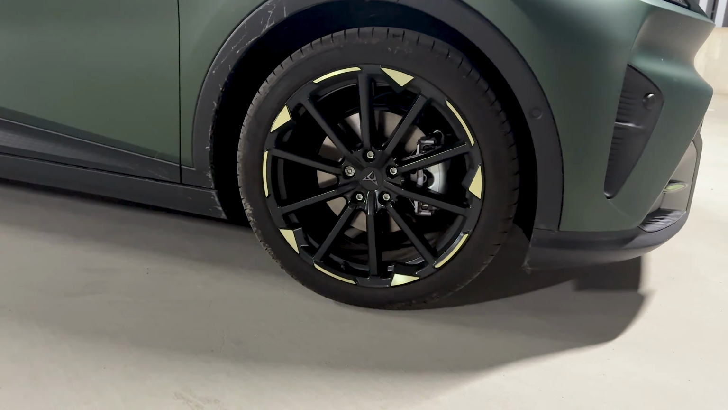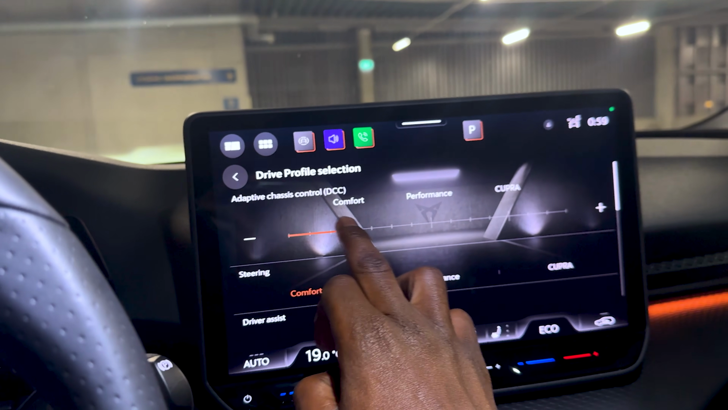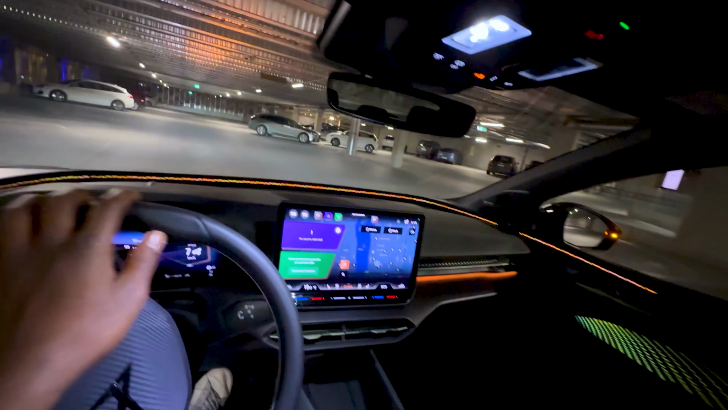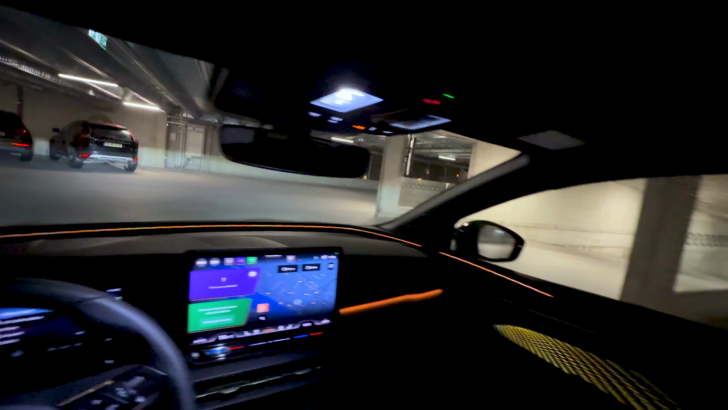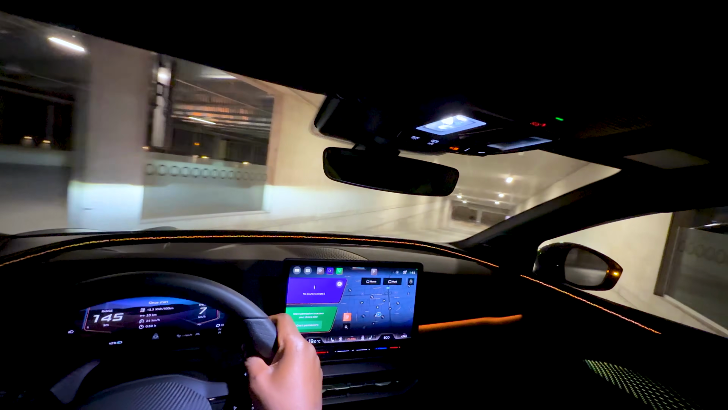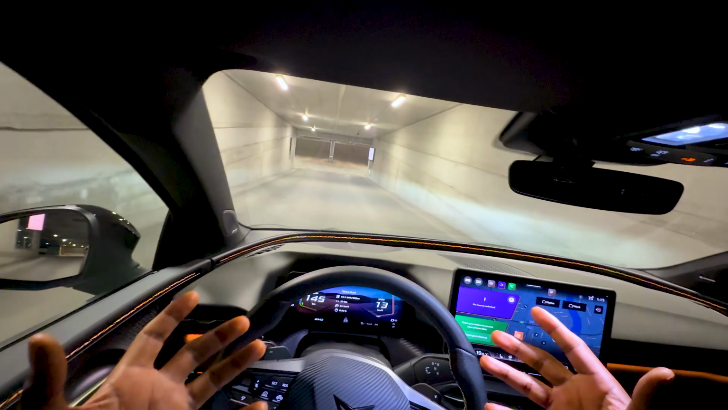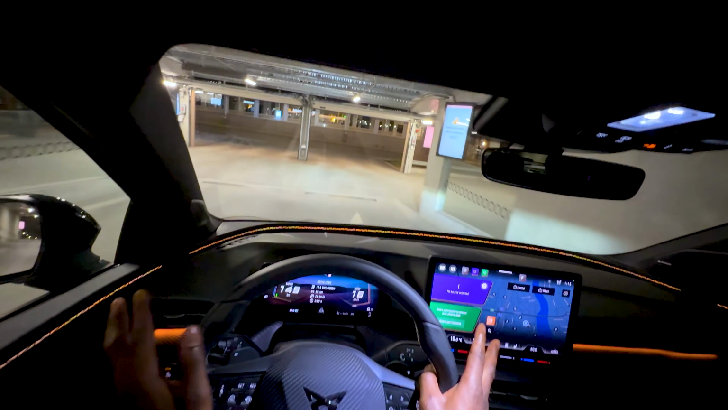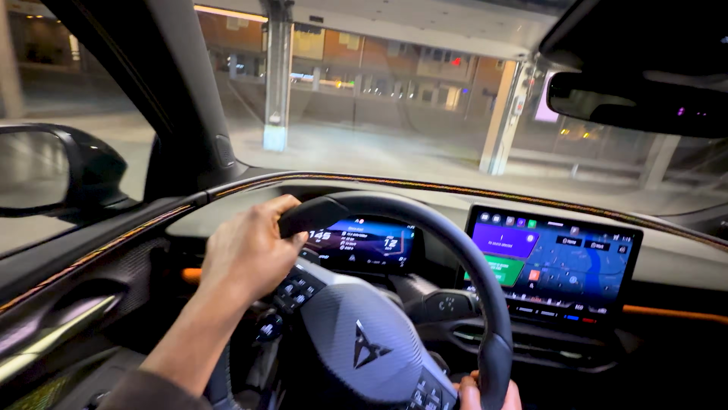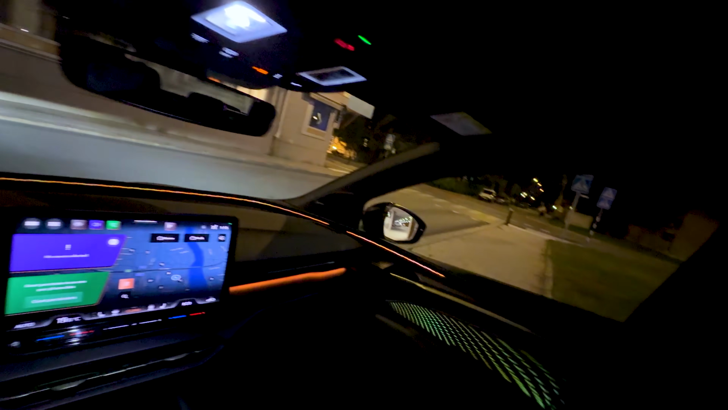So we have an electronically limited slip differential in front, and I have dynamic chassis control. The steering is perfectly weighted. So yeah, in this POV, in the driving, we'll talk a bit about it, honestly, because it just makes you want to drive this car. I mean, apart from an electric car being a point A to B tool, it should be able to give you some fun. And that is what this Cupra Raval gives you.